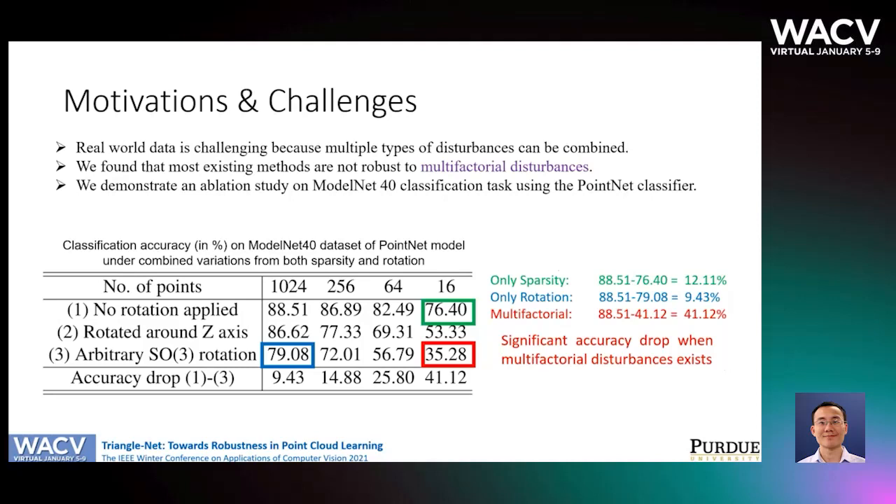Unfortunately, we found that a majority of 3D classifiers are not robust to such multifactorial disturbances. As an example, we show that PointNet is not able to resist the combined variations from the sparsity and the rotation. Using the ModelNet40 dataset, we trained and tested PointNet under 3 rotation conditions in 4 different point cloud densities, as indicated in the row and column. We used the accuracy drop as a metric to evaluate the robustness.